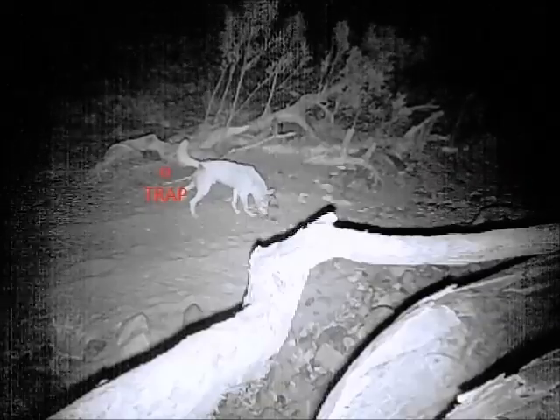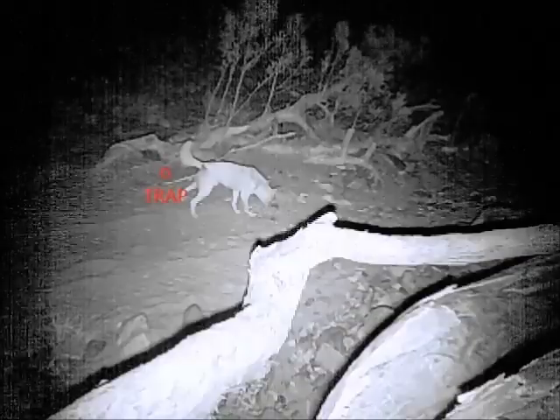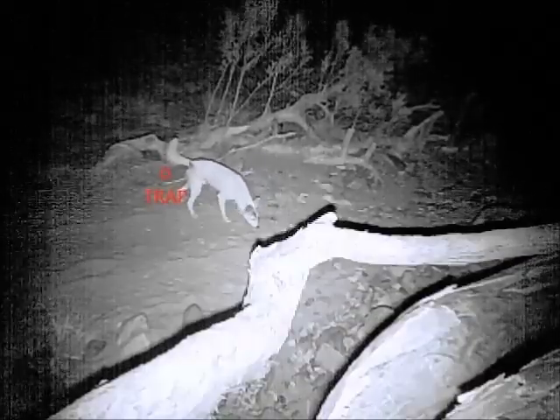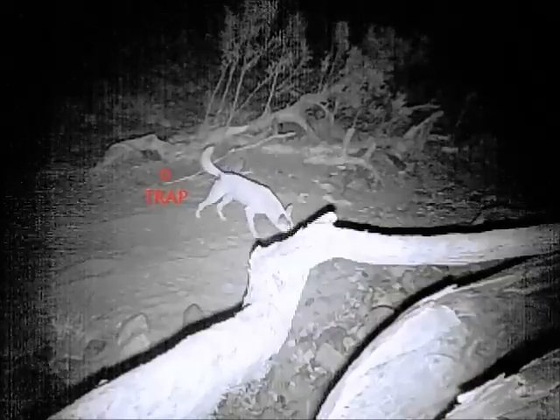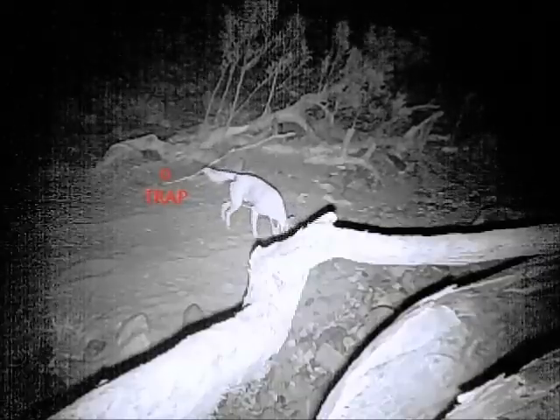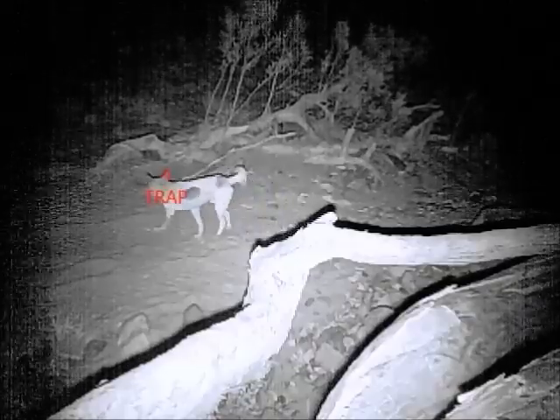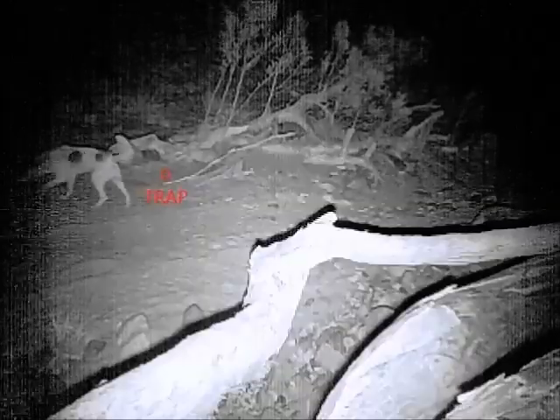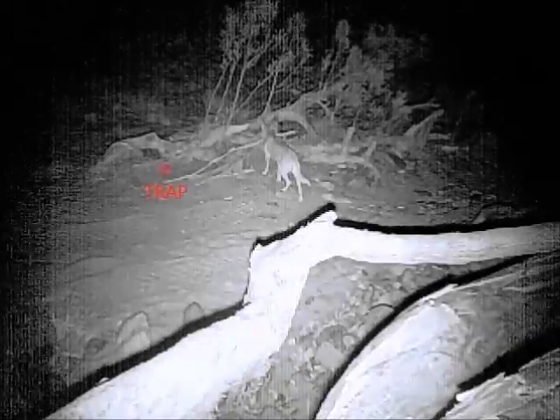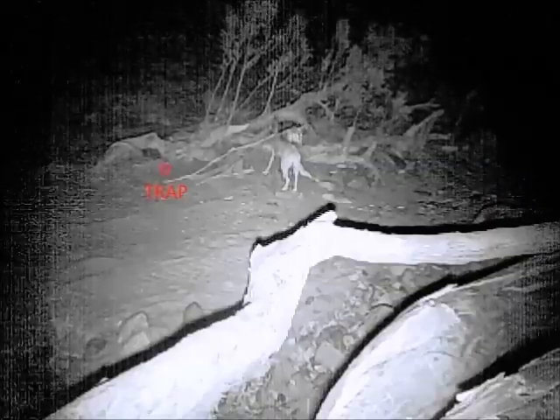Inside the mouth of the trap there we have a dog scat and some urine as well, and that's the attractant that we use to bring the dogs into the trap area. You see the brown spots there on this side. This is another young dog, a young bitch. She's also attracted to the same area.